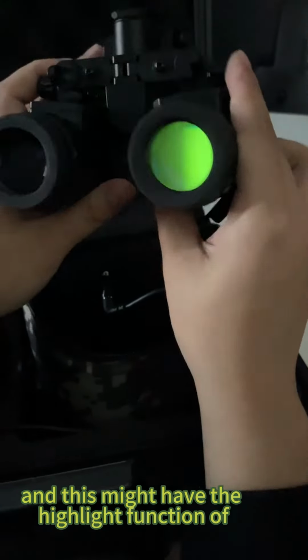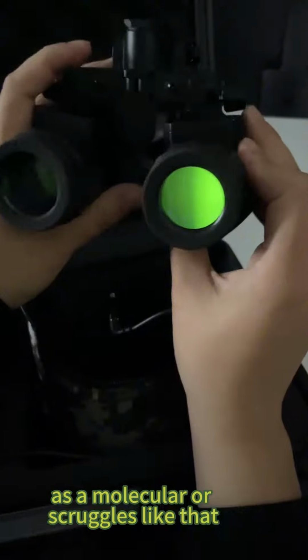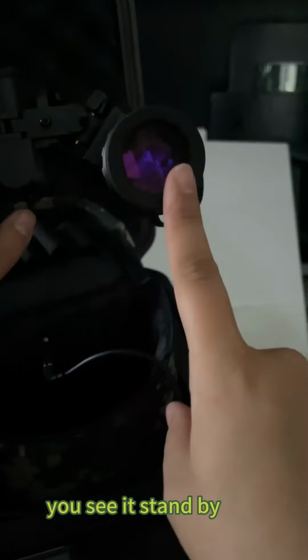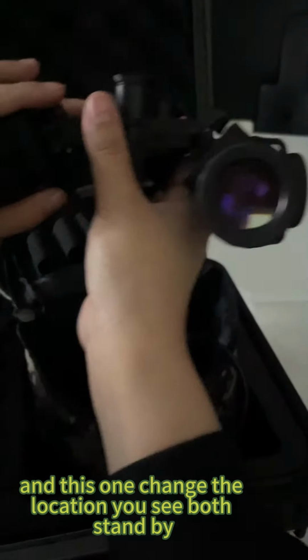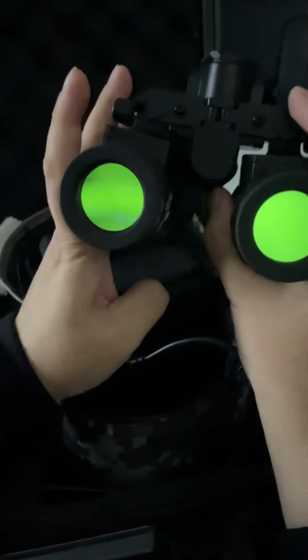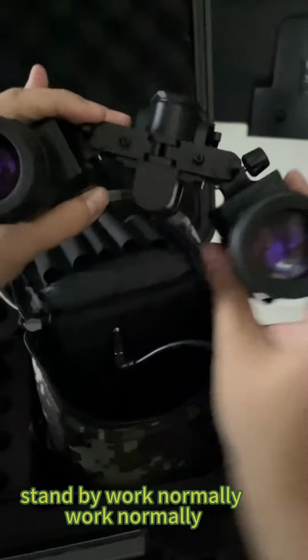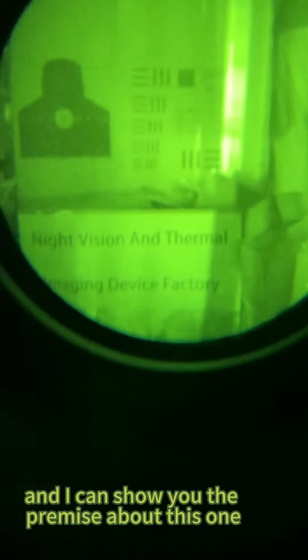And this one has the highlight function: when the user uses it as a monocular or goggles like that. Or if you want to use it as a monocular like that, you see it is standby, but this one works normally. And this one changes the location. You see, both standby, and you see this one works normally. Again, standby, works normally.